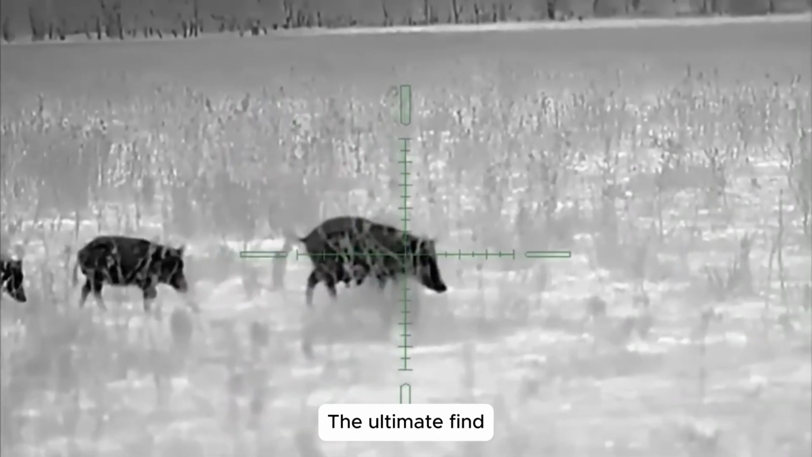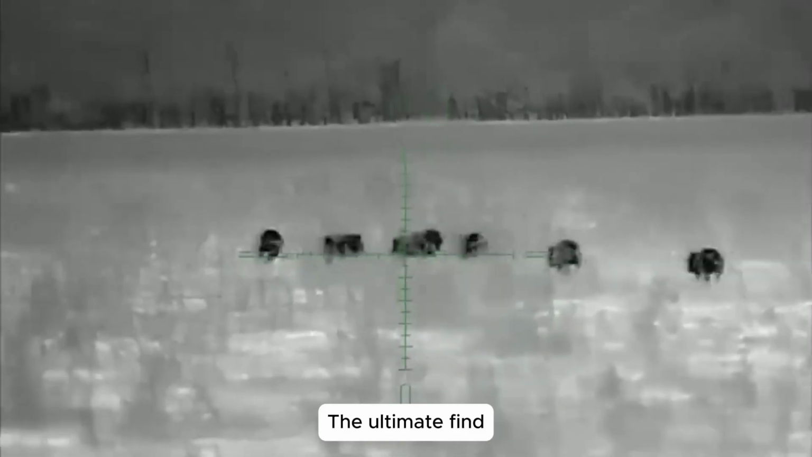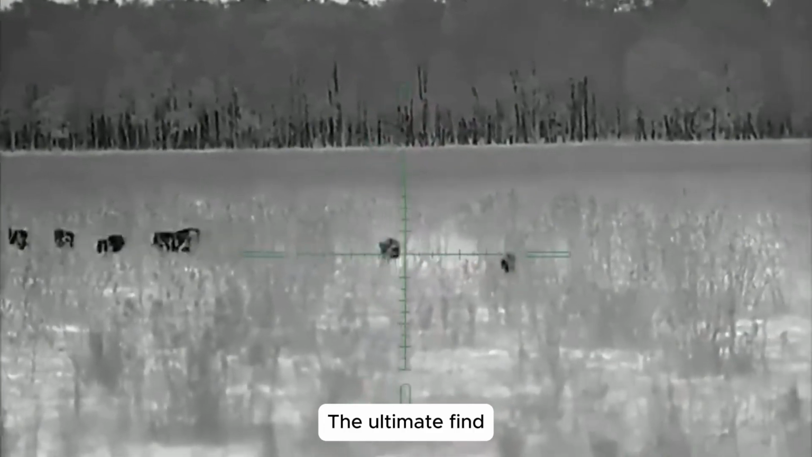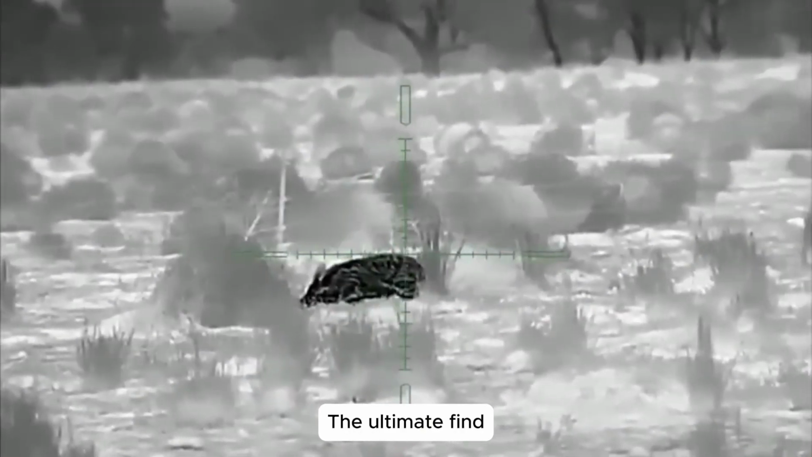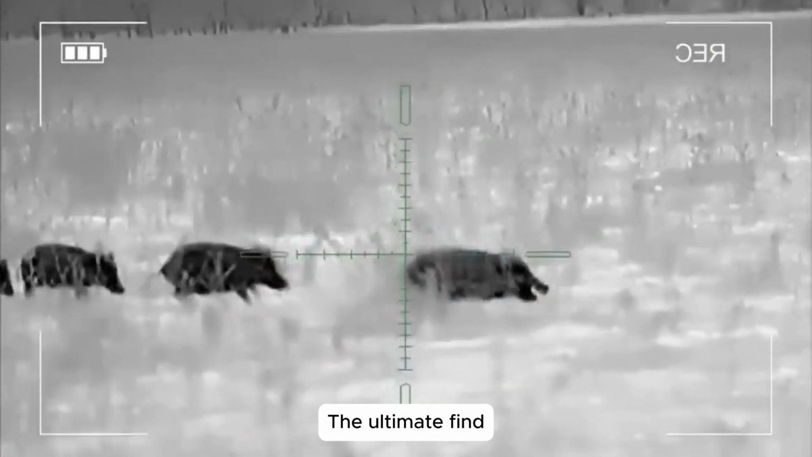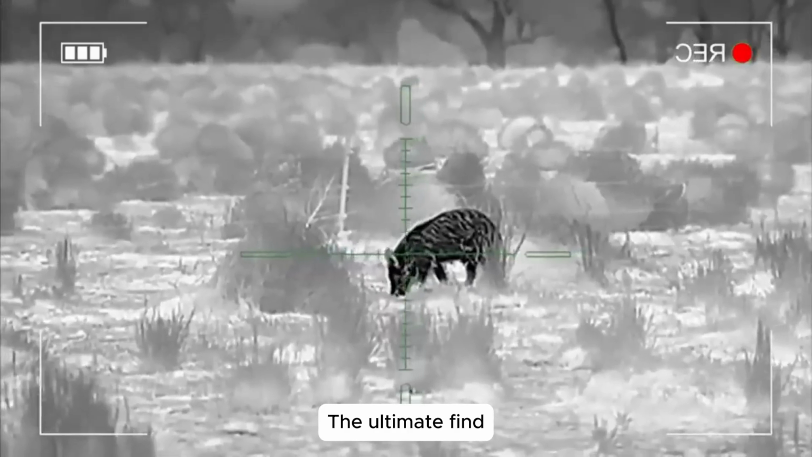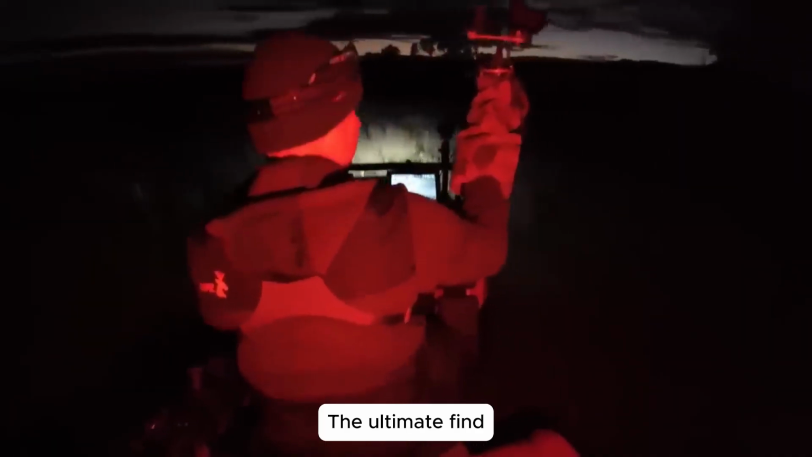Nighttime hunt at the pasture. The night swallowed everything in silence as we made our way to the pasture, a place wild boars often invaded after devastating nearby farmland. I chose a small dirt mound, the highest ground overlooking the open field. From here, every movement could be monitored and controlled. Through the thermal scope, the world turned into a stark palette of black and white.